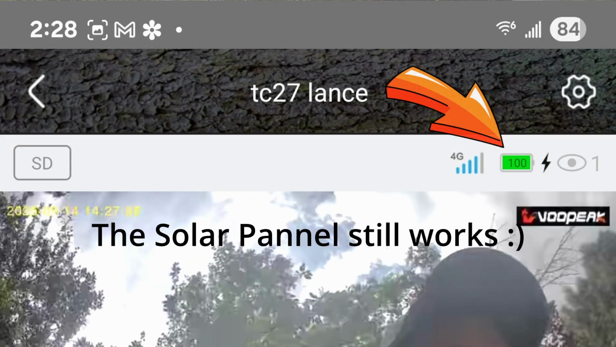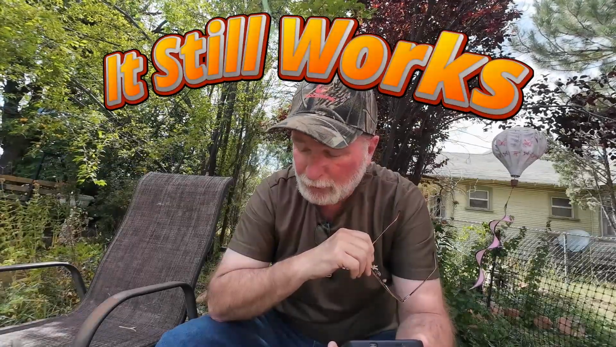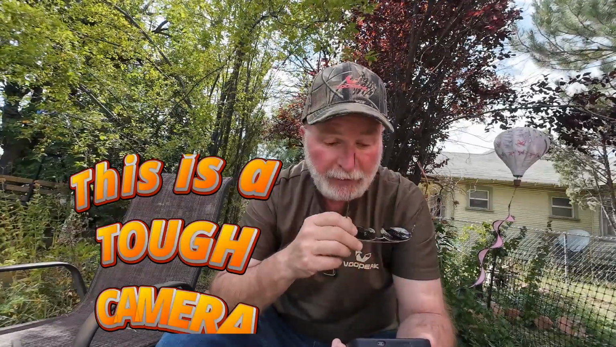So now I'm looking, and believe it or not, up in the upper right hand corner, I'm going to snap another picture of that. It says the solar panel is still charging this camera. So even as mashed up as that is, this must be a tough camera, because it put up with some abuse here apparently. But it says the solar camera is still there. So now I'm going to just check and see what footage we got using this app. I'll bring you back in a second.